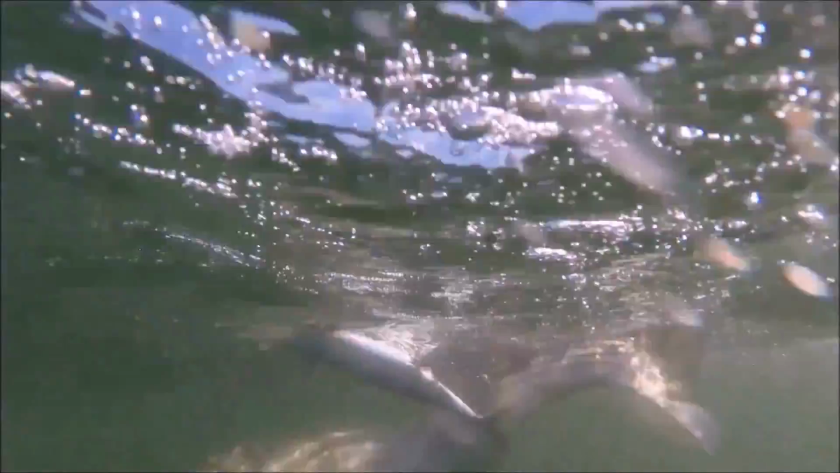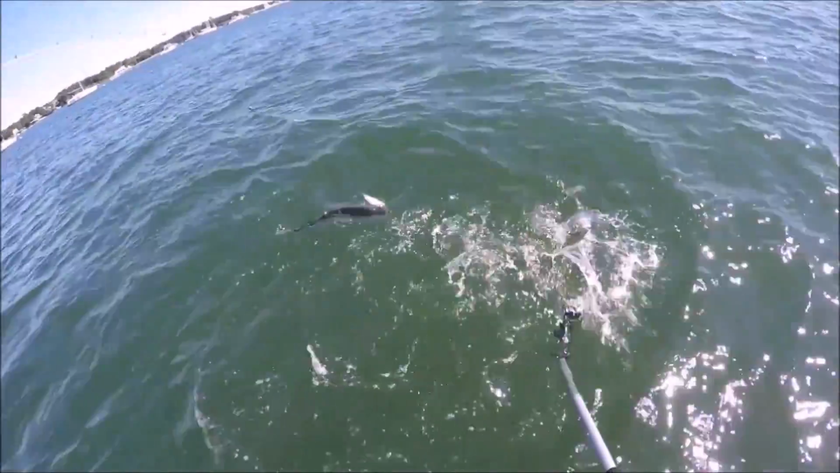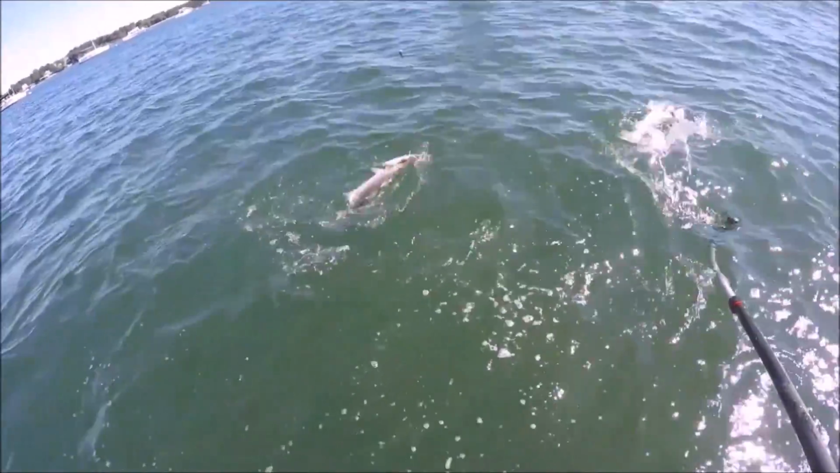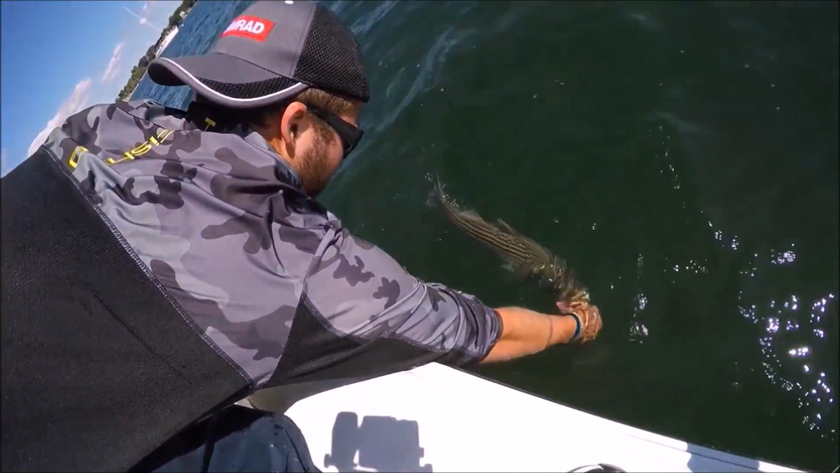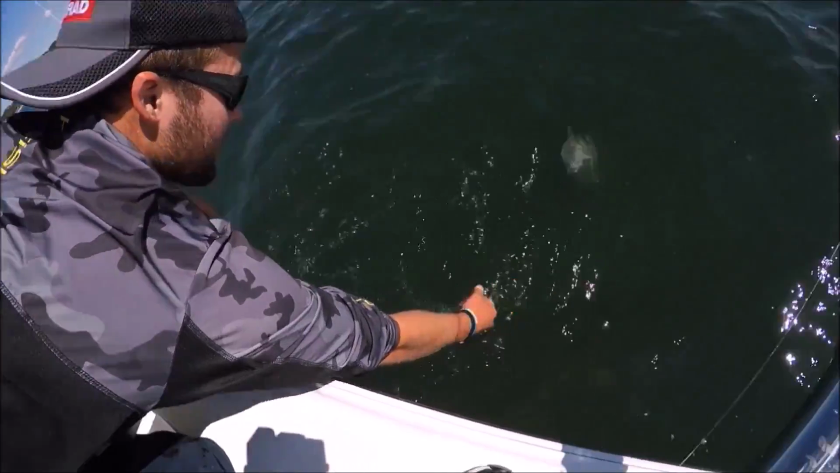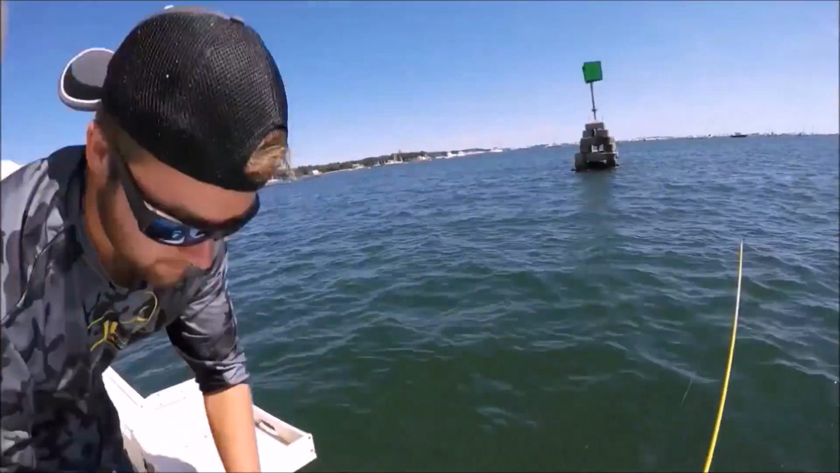Where's he going? Going back. Beautiful. Another nice fish. Needs to get a little bit bigger for us though. There he goes. Beautiful. Nice job. Good job, brother.